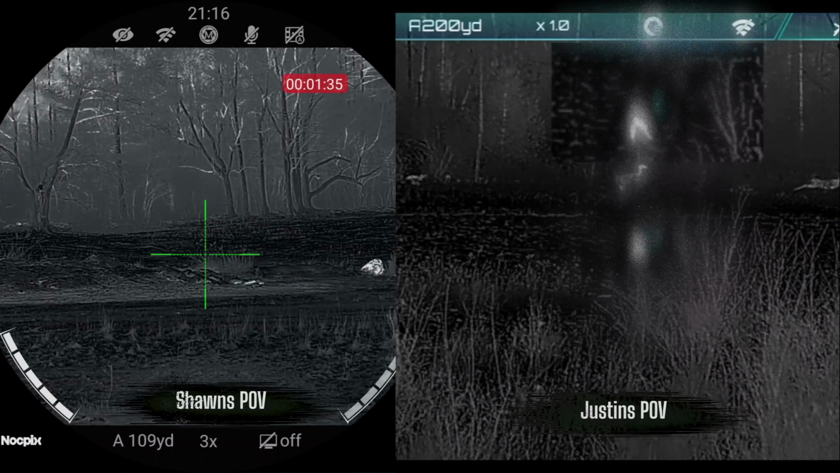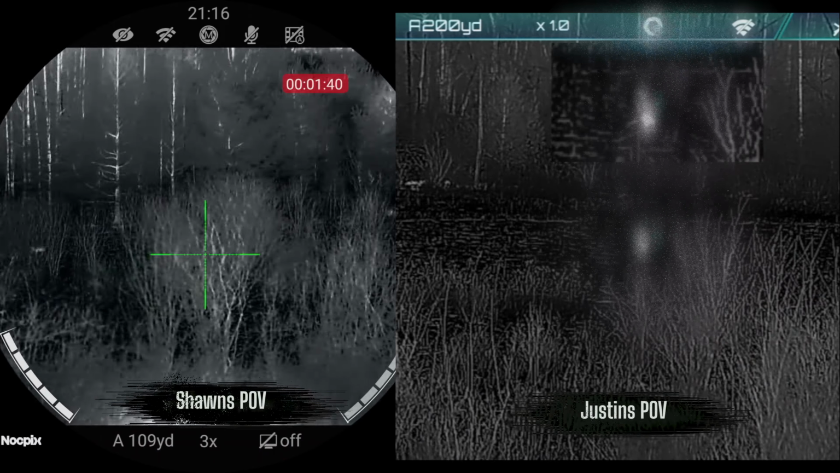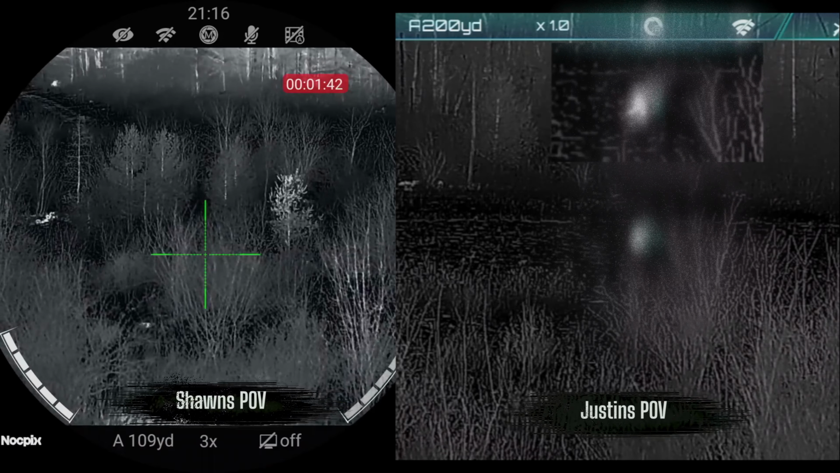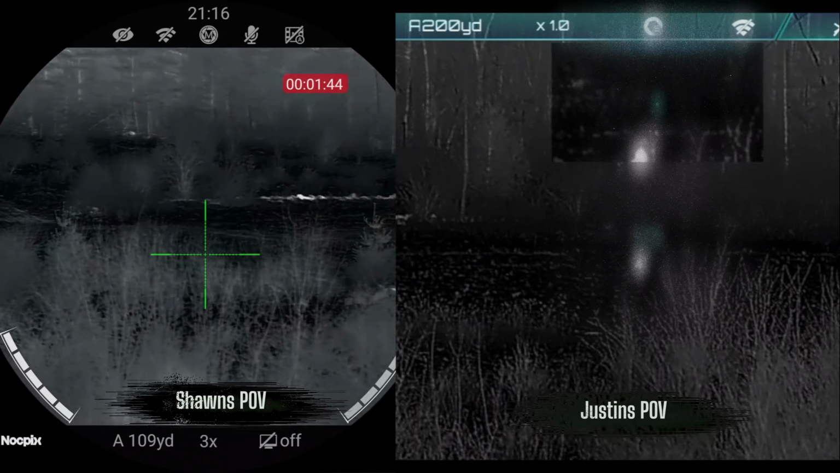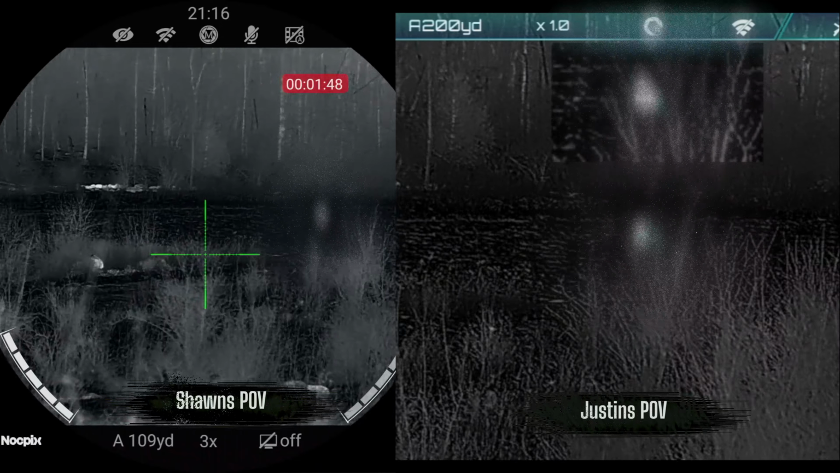Did you shoot this one out? No. I don't know where he went. It came too fast. It got in the tree? Hey, Shawn, see if you can get mine down. Did you hit him? I hit him again, but...